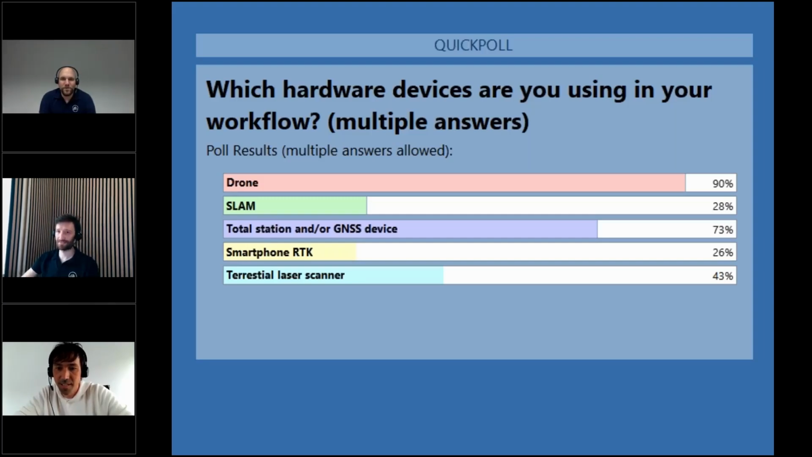That's interesting, although I would say that is a lot for such a new technology, and not a very cheap one to add. And I'm surprised to see how many of you are using terrestrial laser scanners at 43%. I was also surprised by this number. Okay, high-tech people here on this webinar, I would say. That's what we expect.